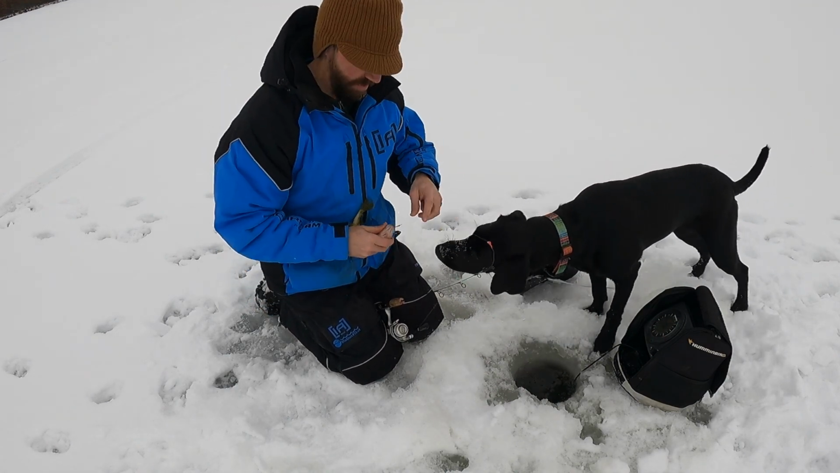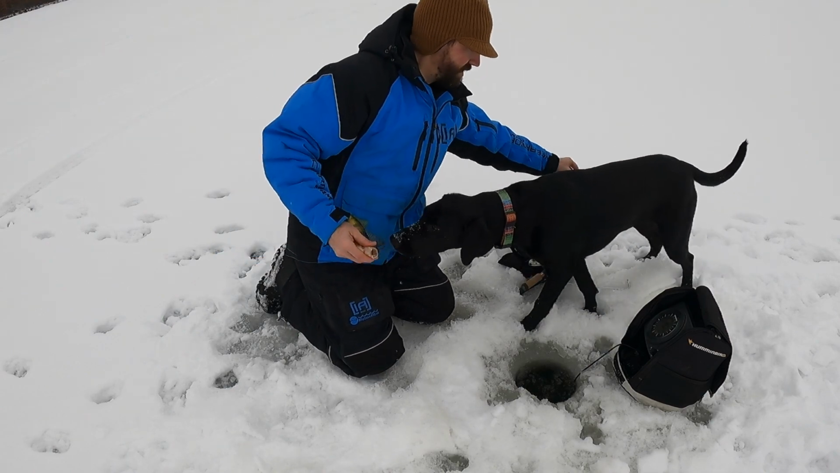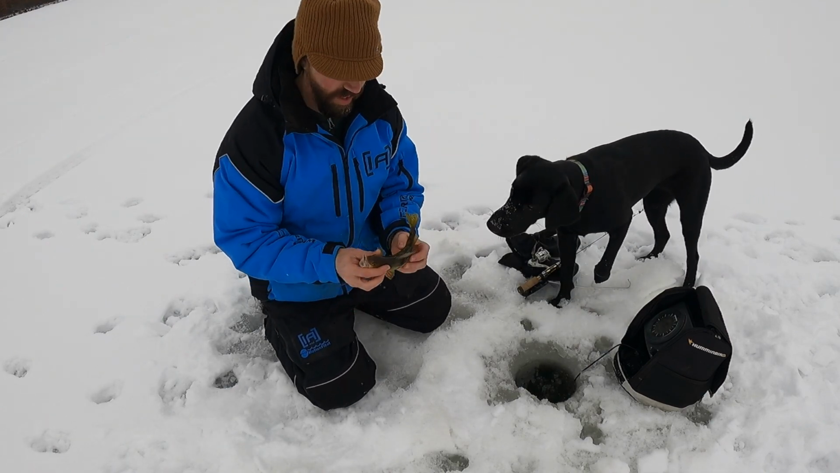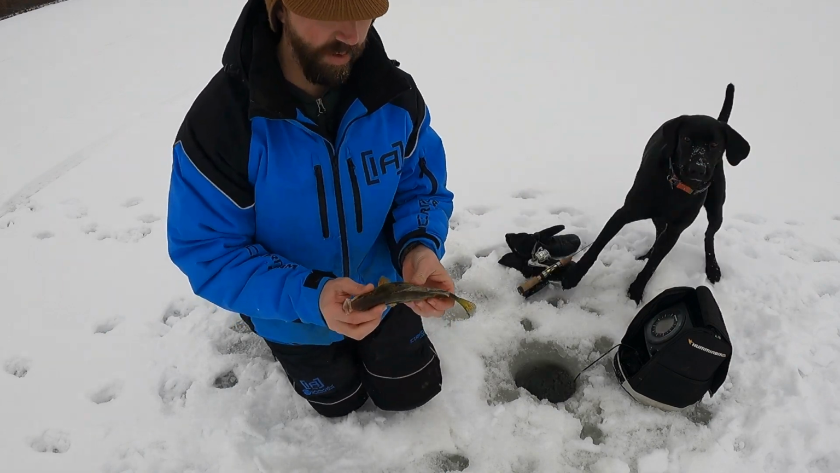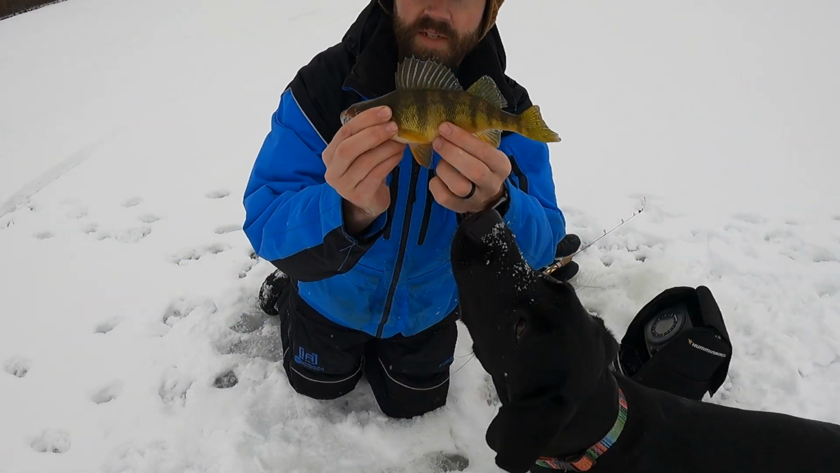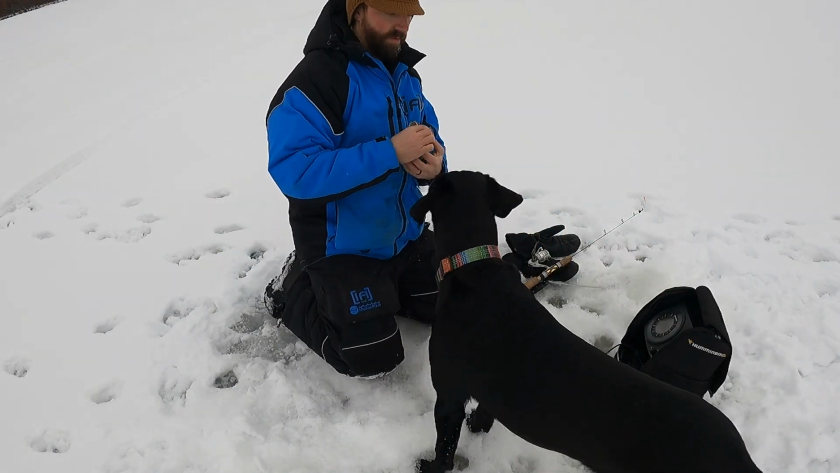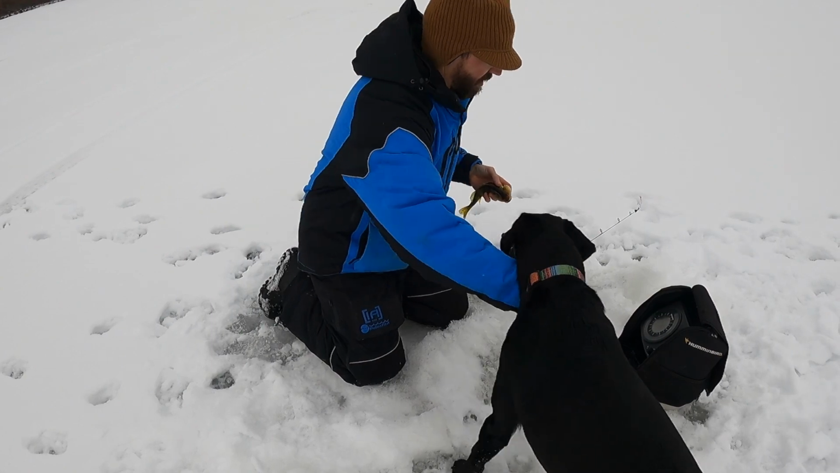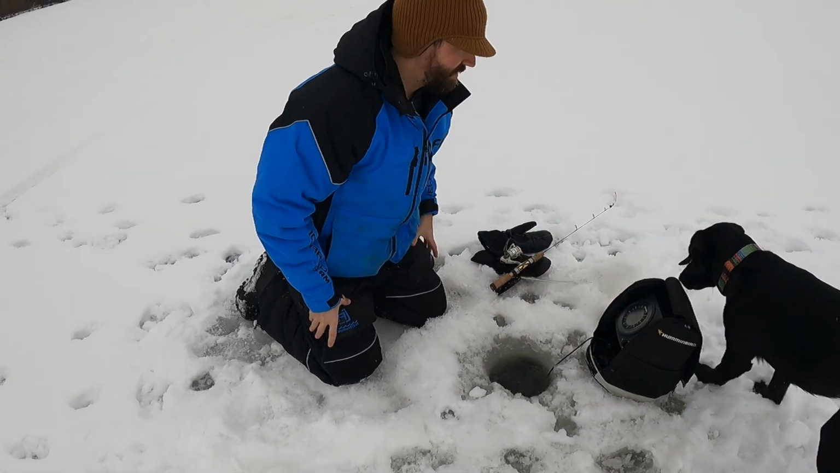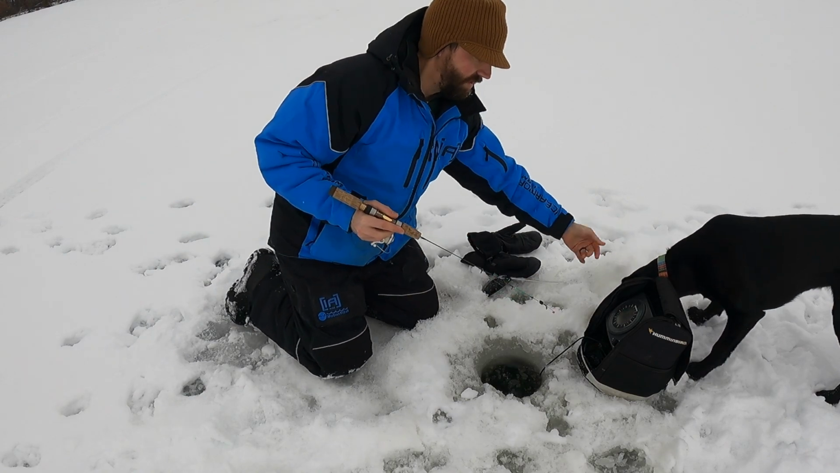Alright, so I want to show you something here. One, I switched baits, which is great. Okay, so this is a male, so I'm going to keep him. He's a perfect eater right there. Got a little hunchback to him. Belly's not real fat. Perfect. I'm gonna keep my dog on. Leave it. Leave it.